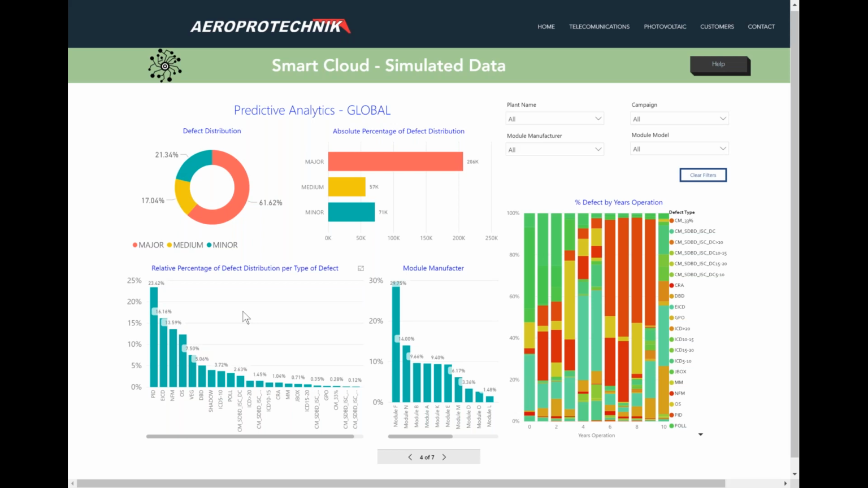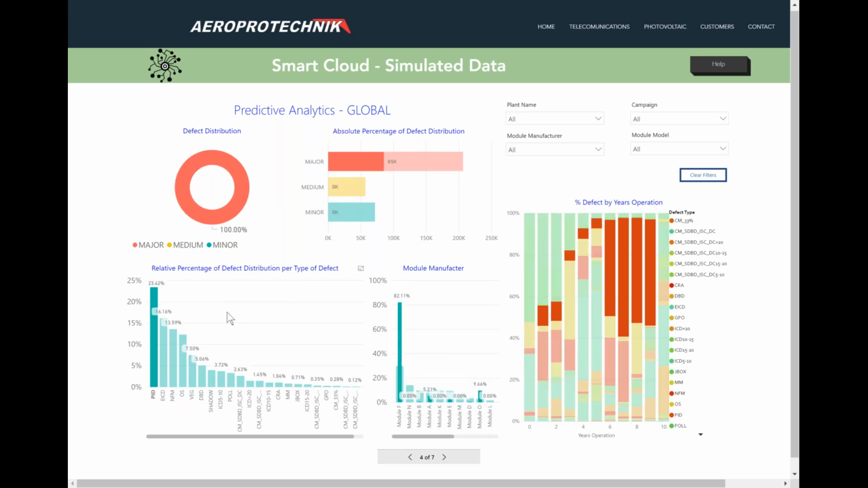So let's take again the example of PID. In this chart, you can see on your left bottom side, you have several types of problems and the affectance on your assets. So let's click, for example, on PID. If you click on PID, what you will see is that PID represents almost 50% of the major defects, and the PID is essentially happening in the module type F, to say a name. 82% is in module type F. So this analytic tells you straight away that I have PID in my farms, and 82% of them happen in module type F. I have some other modules with PID problems, but the affectance is lower.